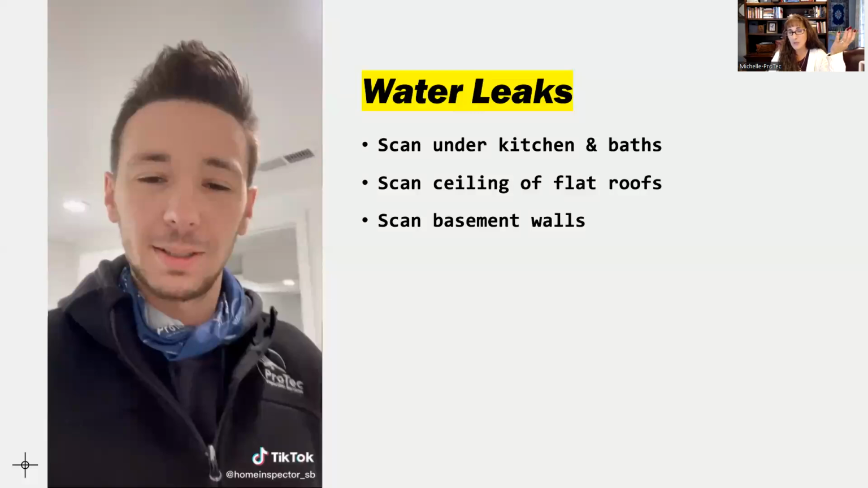Obviously, basement moisture is something that's super common because it's a basement and eventually they do leak. And it helps us to do our job faster. We could probably find all that moisture with our moisture meter in the basement, but just scanning and then confirming takes it a lot quicker. And so it just helps us to find things and to find it faster.